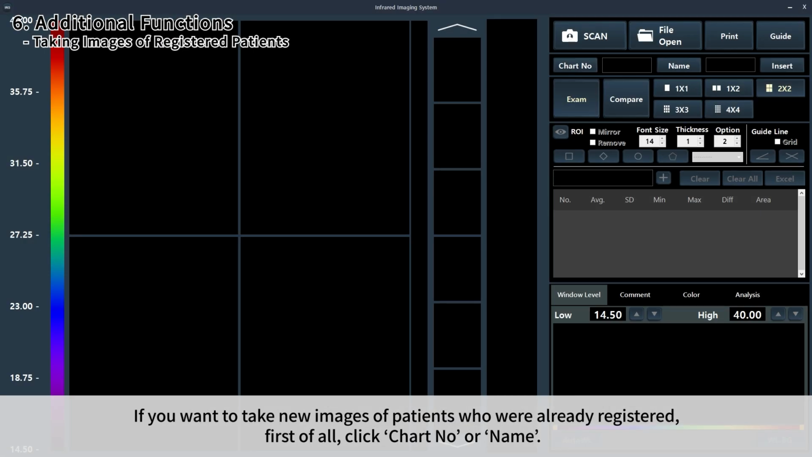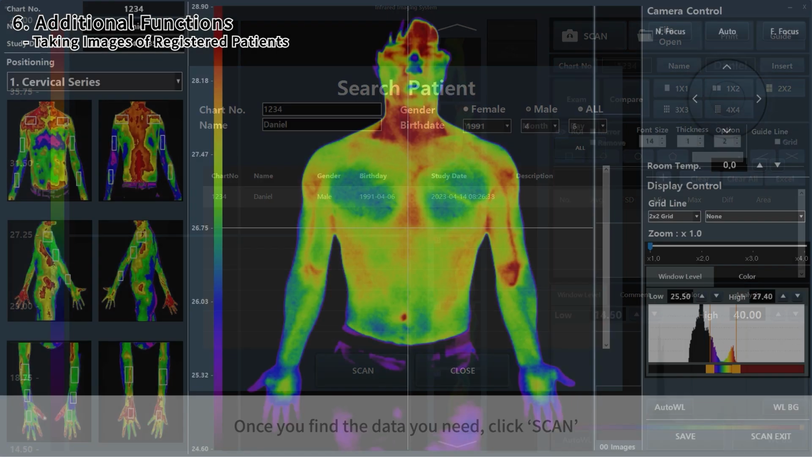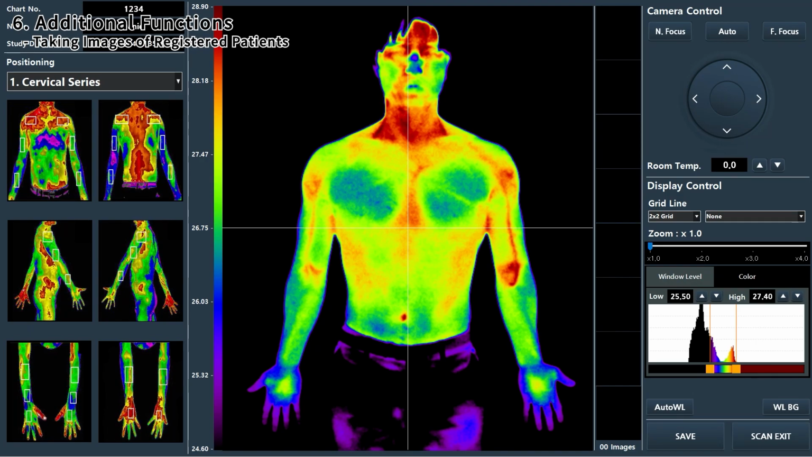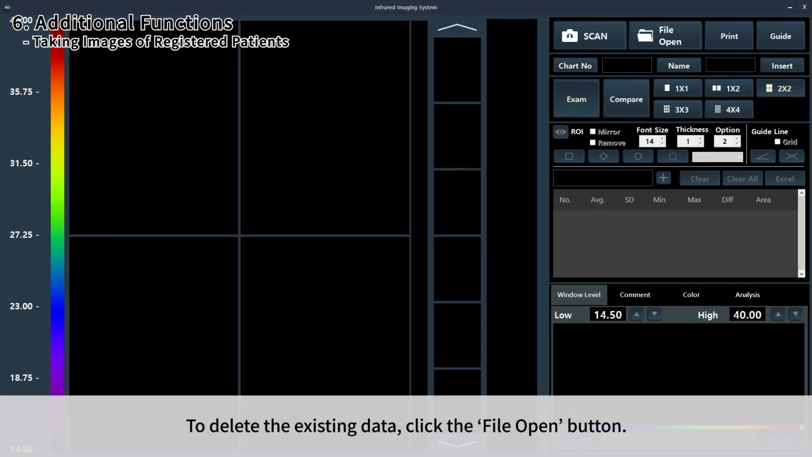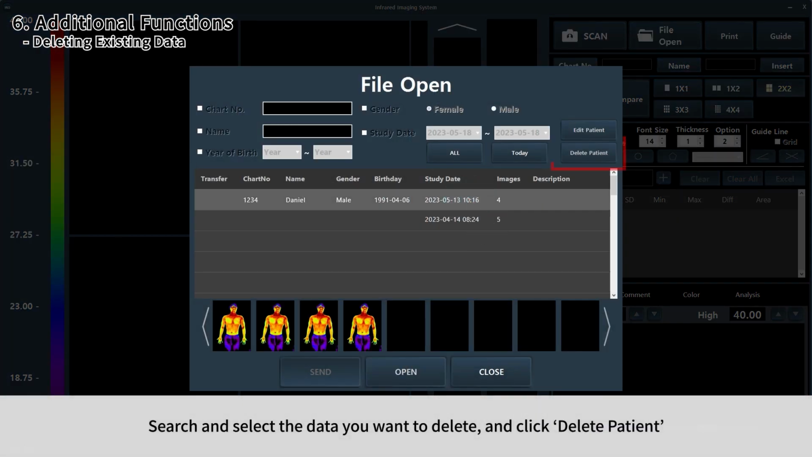If you want to take new images of patients who are already registered, first of all, click chart number or name. Once you find the data you need, click Scan. To delete the existing data, click the File Open button. Search and select the data you want to delete and click Delete Patient.